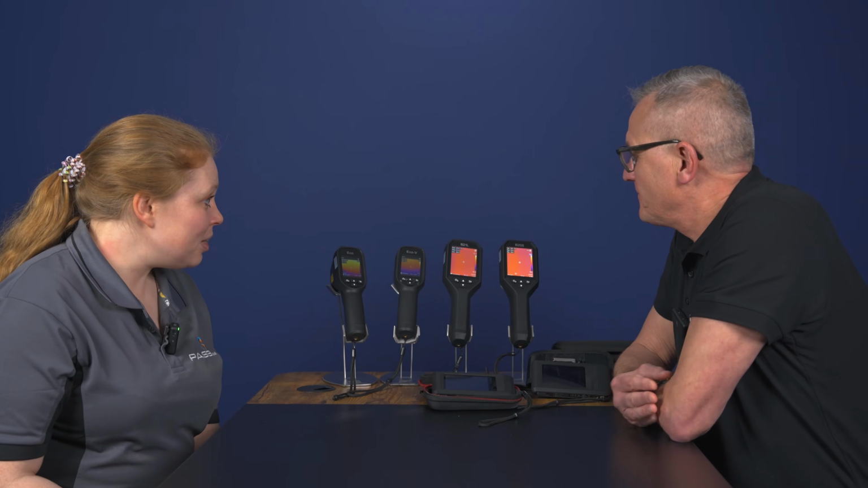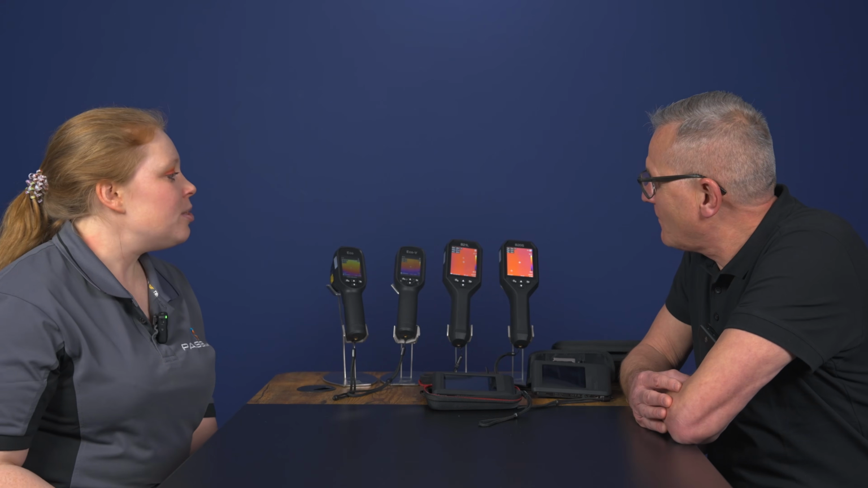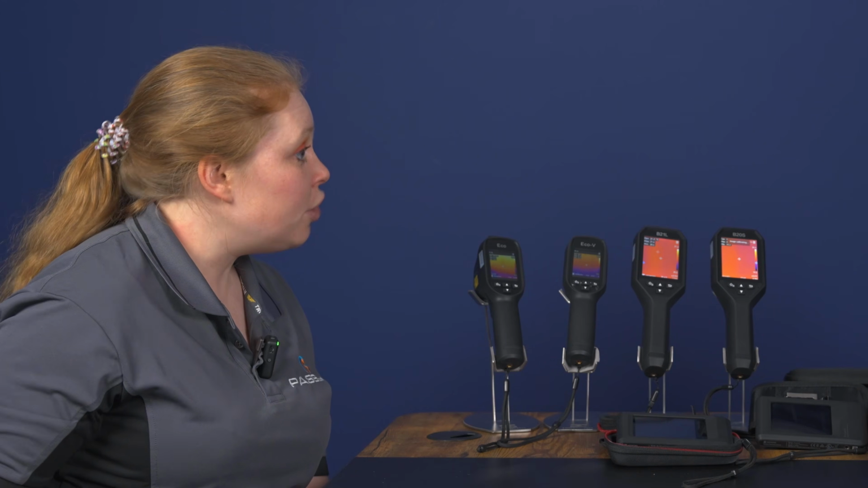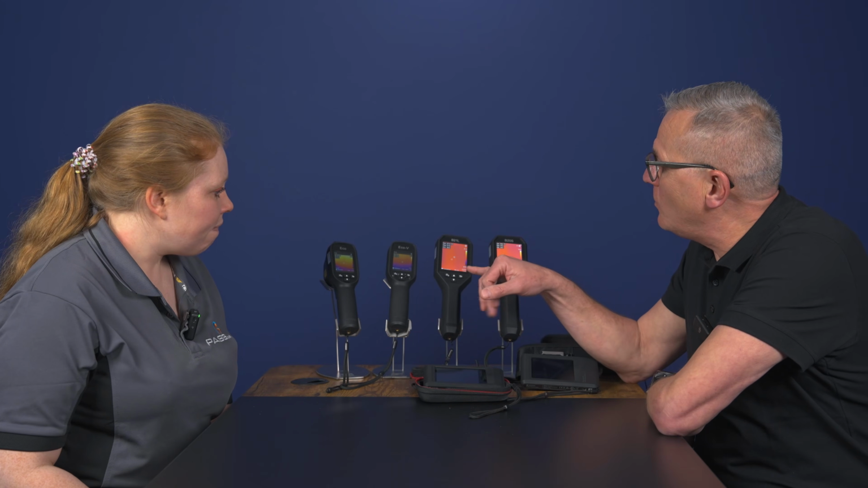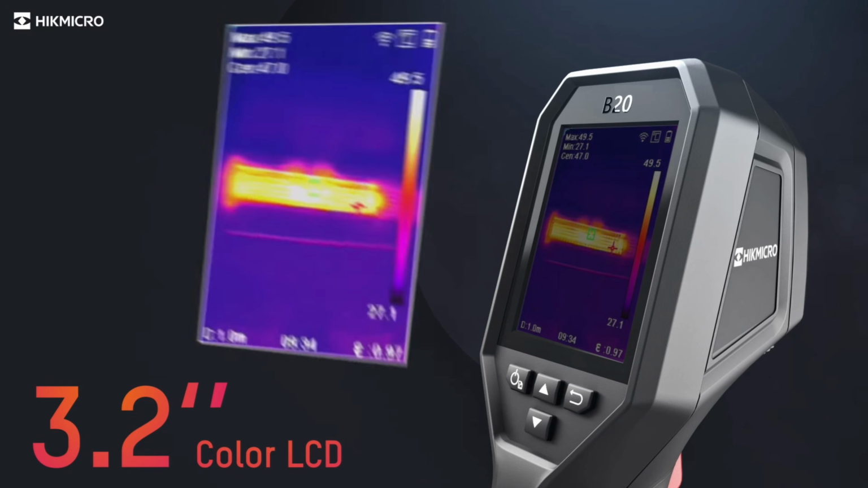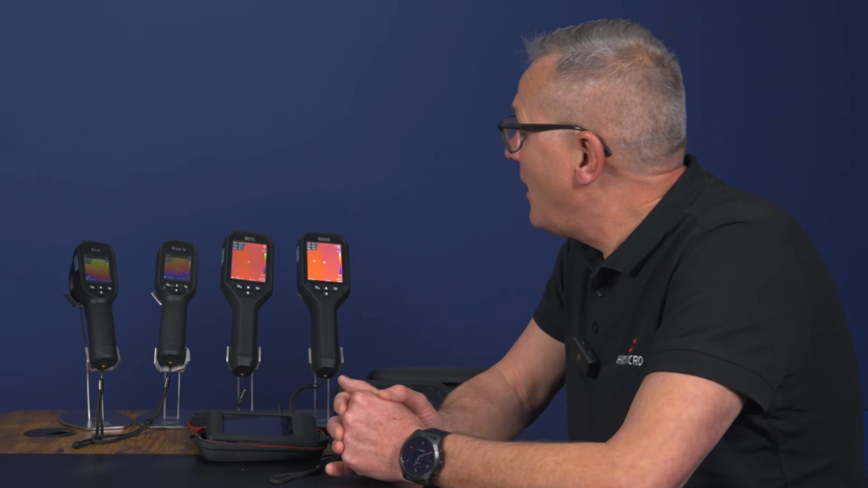Now, the final models we're going to be talking about are the Hikmicro B Series. So could you tell us what the B Series offers that the other models we talked about so far don't? As you can see, looking at the features straight away, it's a much larger camera as well. Yes. So on these cameras, you're getting a wider field of view.